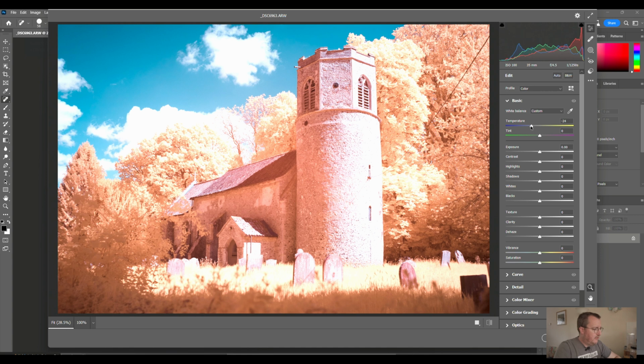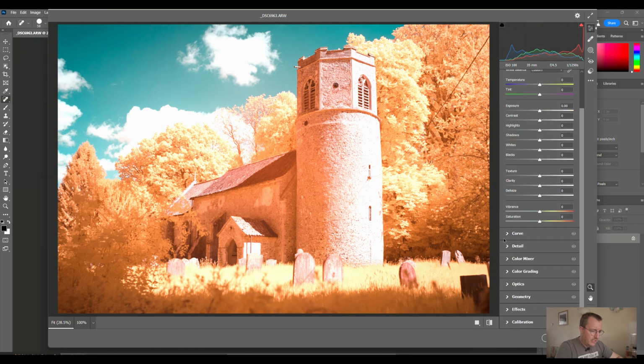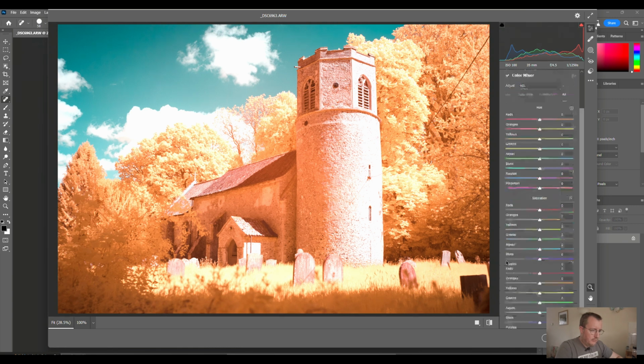So we can either turn the colour temperature down, but what that's starting to do is then make the stone of the church go this sort of pinkish hue, which I don't really like. So I'll reset that, and what I'm instead going to do is target the change just to the blue channel. So again, it's this kind of aqua colour that we care about, and we just shift this over towards the blue, and that's giving us a nice blue sky back, but without making a mess of the church tower.